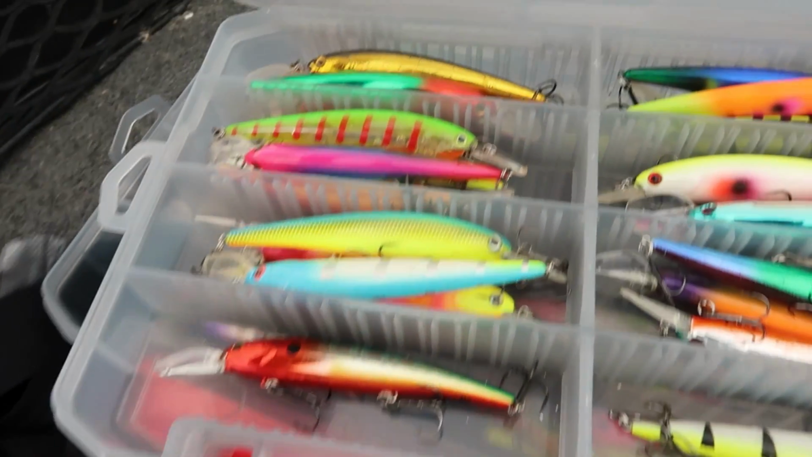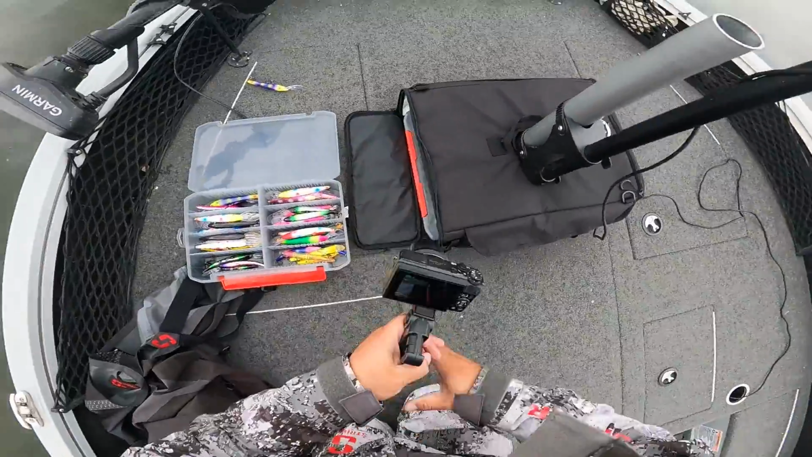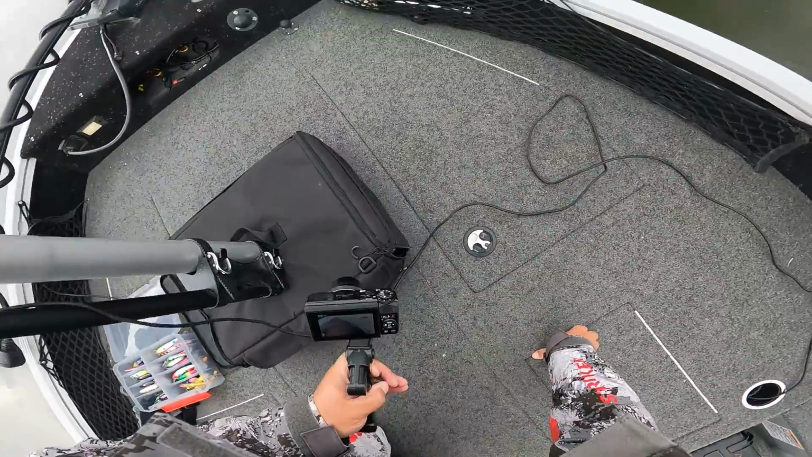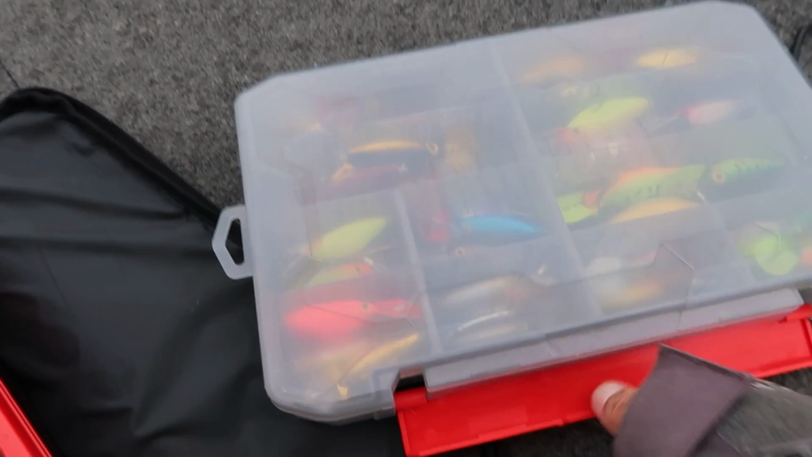Always have those available. These are shallow diving Bandits. I always have those available. And then on this side, ouch, my knees. I kneeled on the metal. On this side here, we have, oh yeah, Hot 'N Tots.